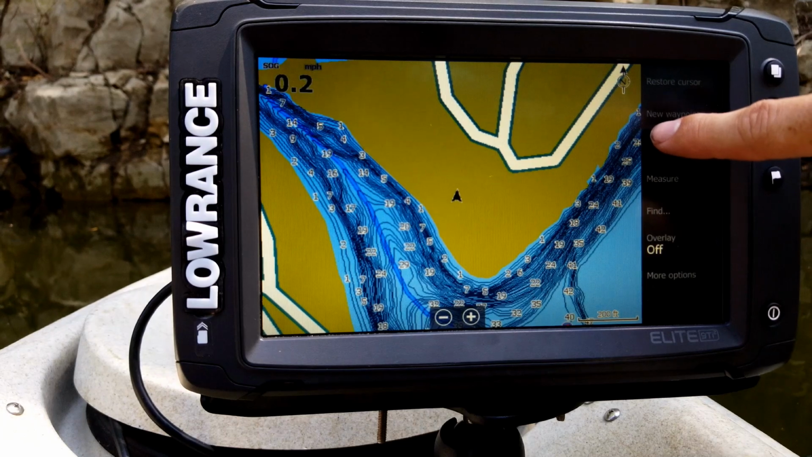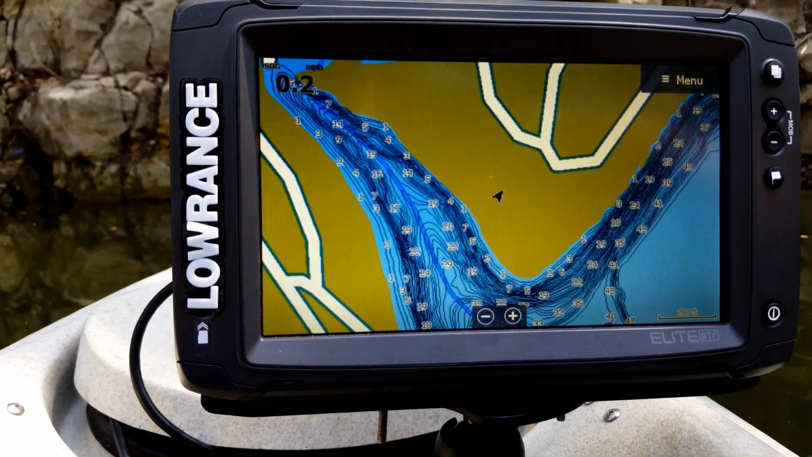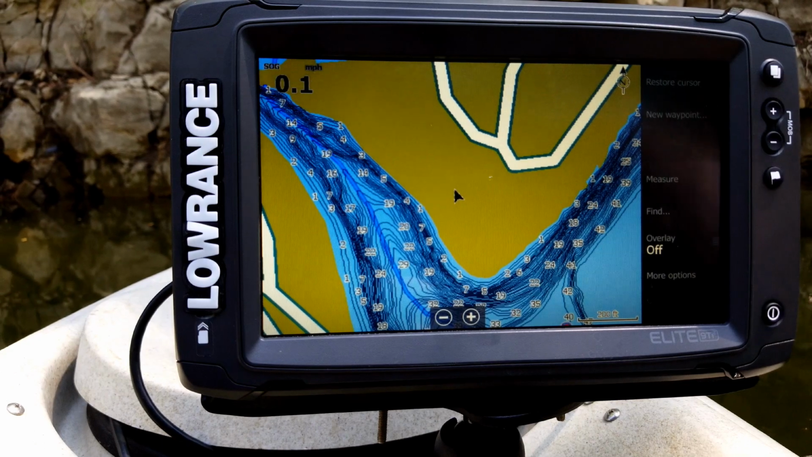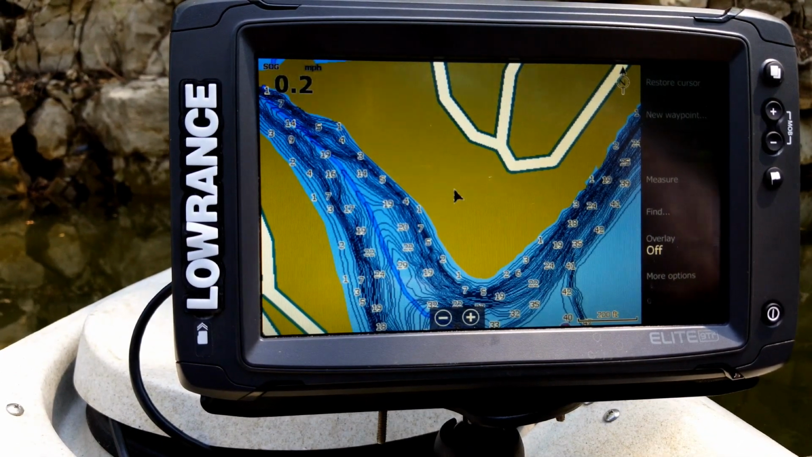Now one little feature you can do is you can touch on it and flick it off, and that actually slides the menu off the side of the screen. And then when you want it back, you can tap on menu and it comes right back. Like I said, you can do that on any of your pages, not just this one.